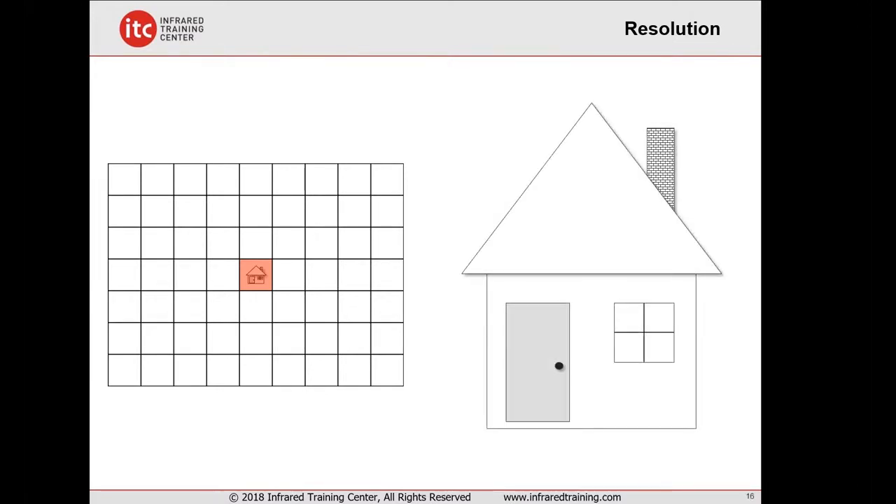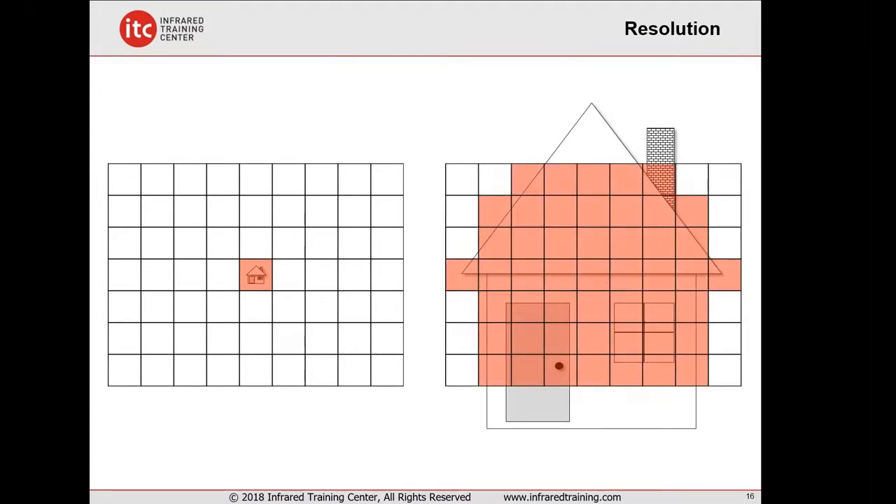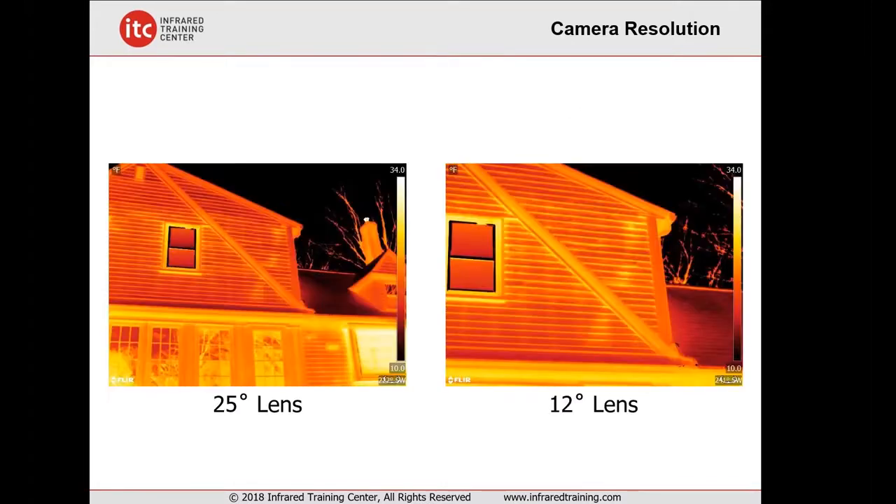To get better resolution, if I get closer to the house with that camera and I put more detectors on the target, as we see here in this illustration, I capture more detail. And this is the essence of resolution. How much detail are we capturing at a given distance with a given lens and focal plane array size?